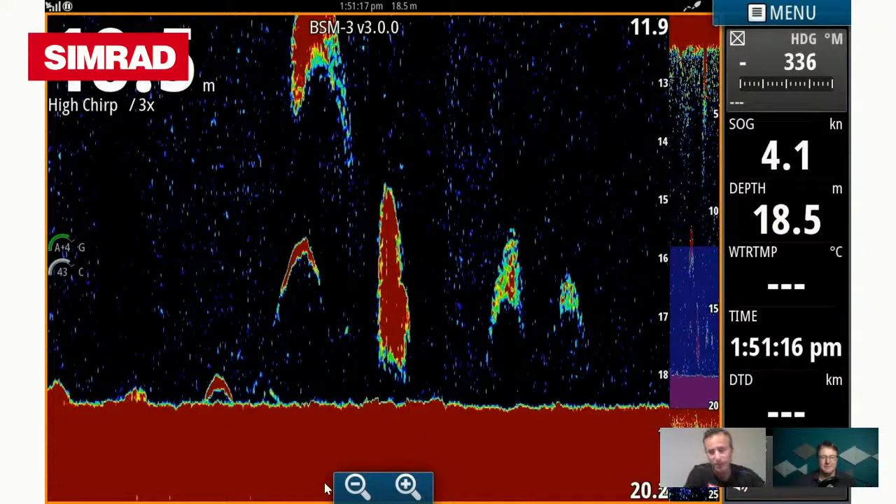So the other one I think people need to realise, you don't always mark the fish, because he's only got to just be missed by that transducer beam. But if you mark that, you could go, there's something going on there because of the density of the bait.